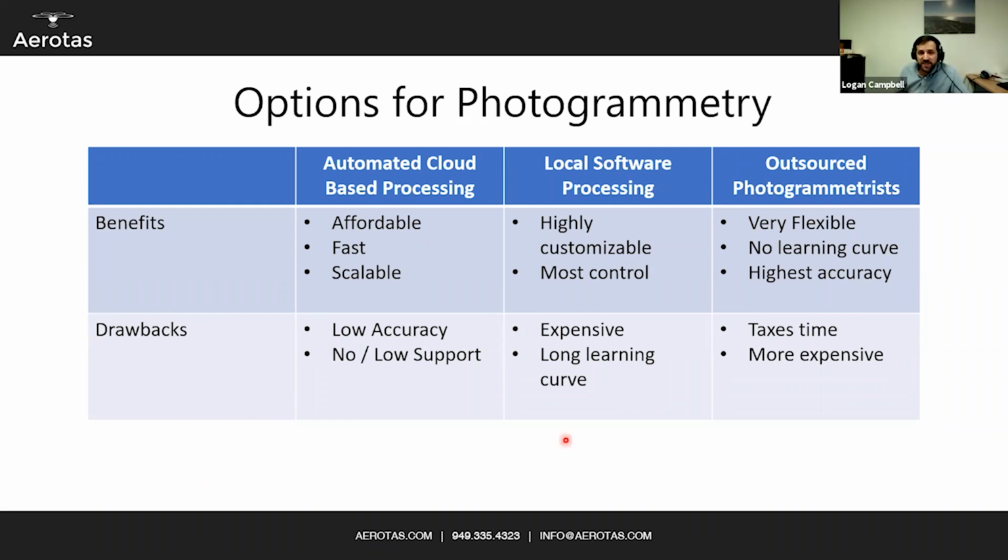You can also process everything internally by buying a license to Pix4D and some computers to run it. It's highly customizable with the most control, with the downside being it is expensive with a very long learning curve. It's also less scalable, because if you only have one license, you can only do one project at a time, or maybe two, so it's harder to do lots of projects or very big projects, and it takes a while to be trained as a photogrammetrist.